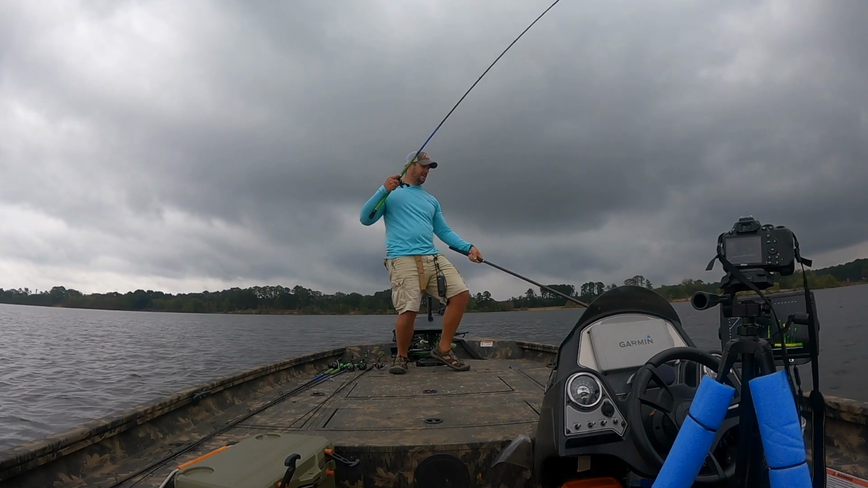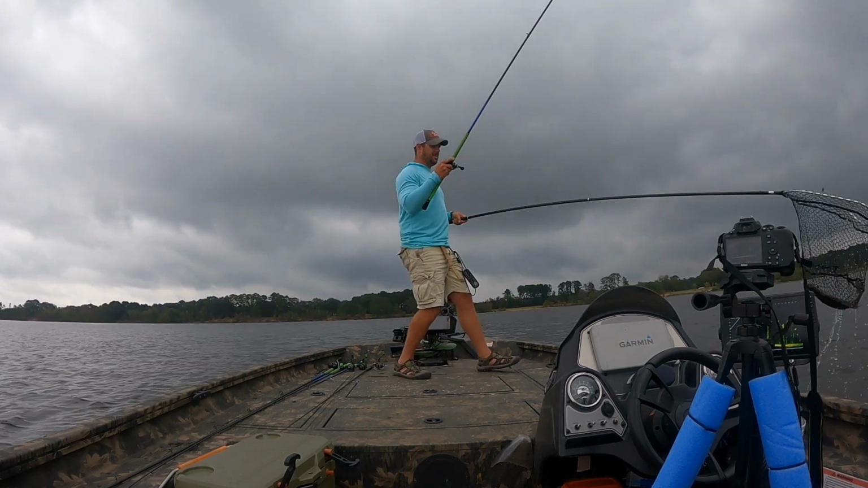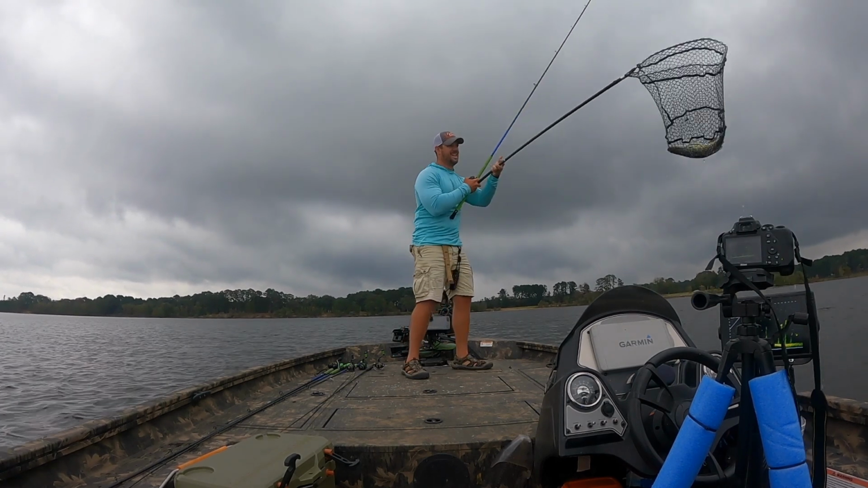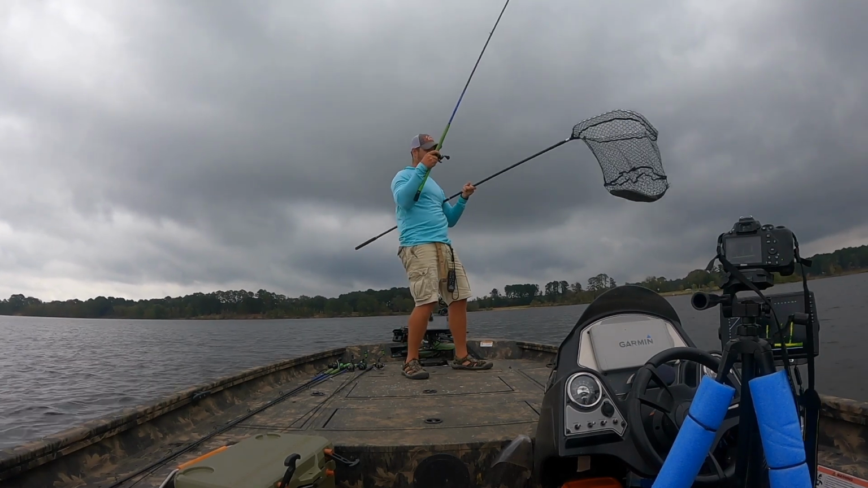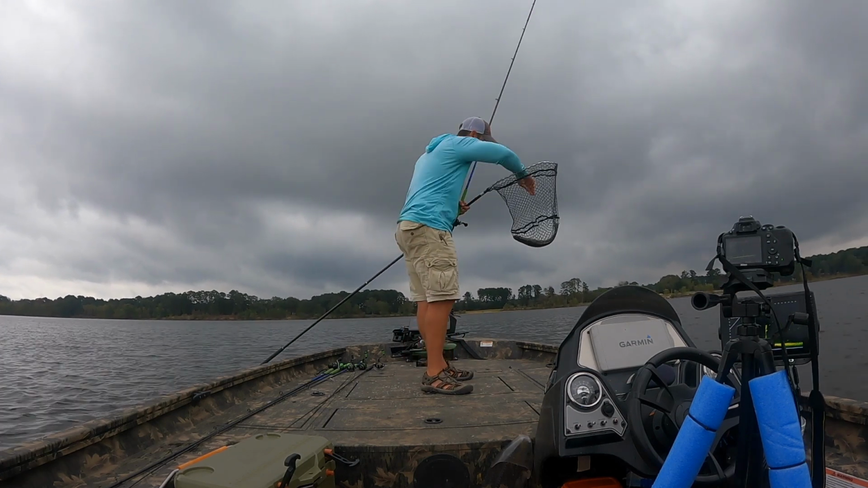And you can see here, this is just a beautiful Texas crappie, and that one there ended up being just shy of 2 pounds, but definitely a lot of fun.